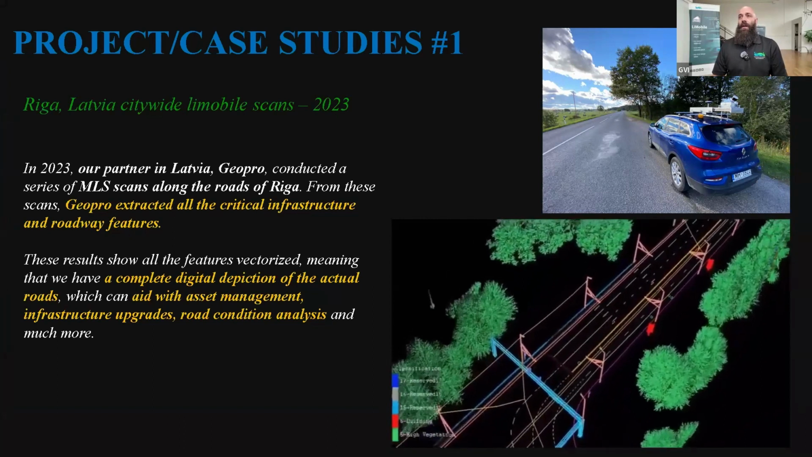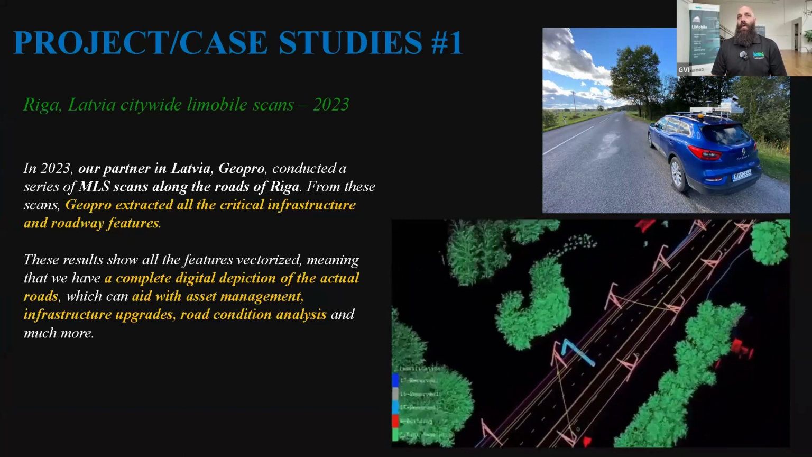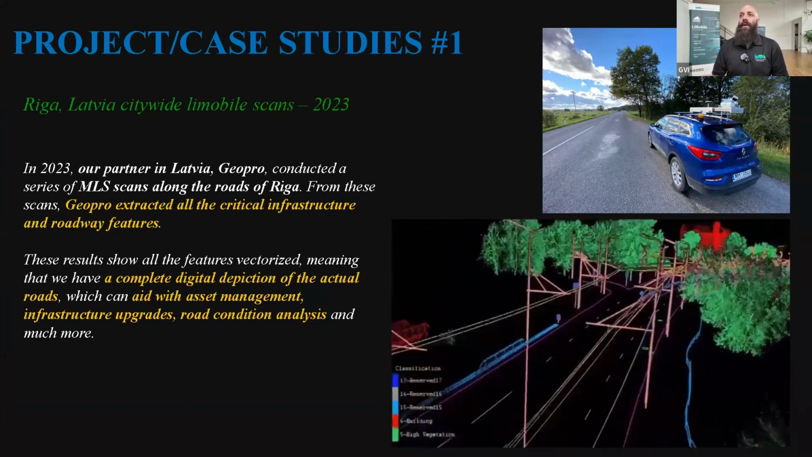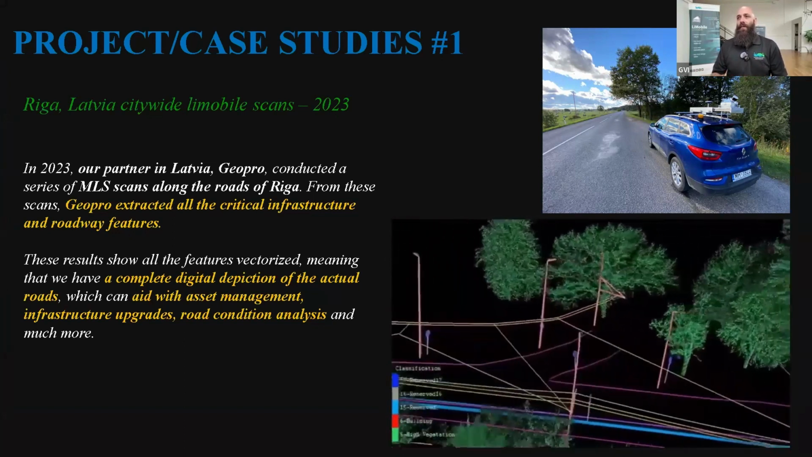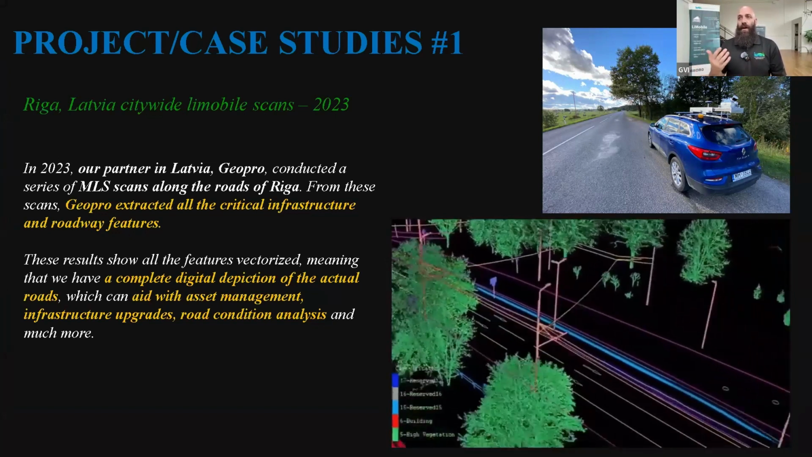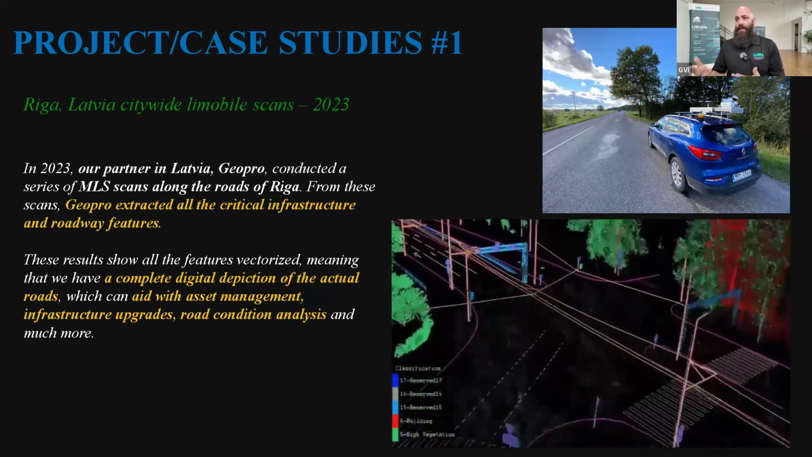Starting off, we have our client GeoPro, who is based out of Riga in Latvia. They were able to extract all of the critical infrastructure and roadway features, as I had mentioned earlier: physical classification of all the data, including buildings and trees, both high and low vegetation, complete vectorization of the tram lines, the power tram lines, the vectorization of the roads and road markings, crosswalks, streets, street signs, poles, street lights. All of these are individually extracted and given to the city as a deliverable.